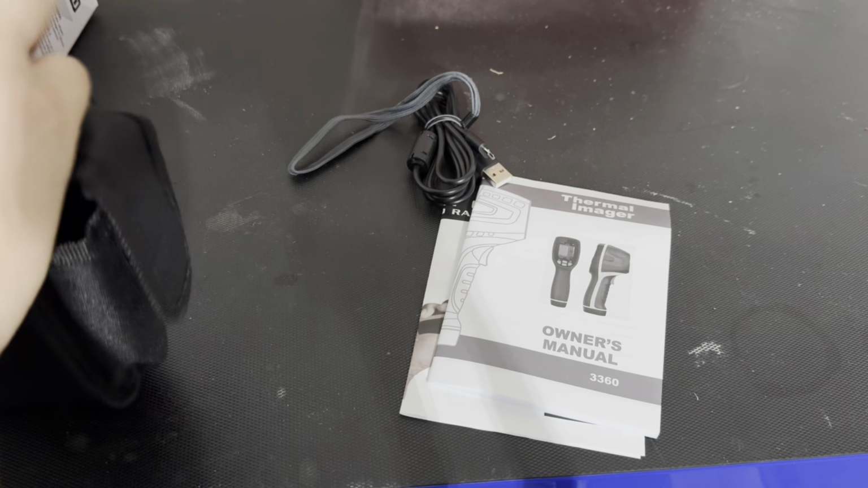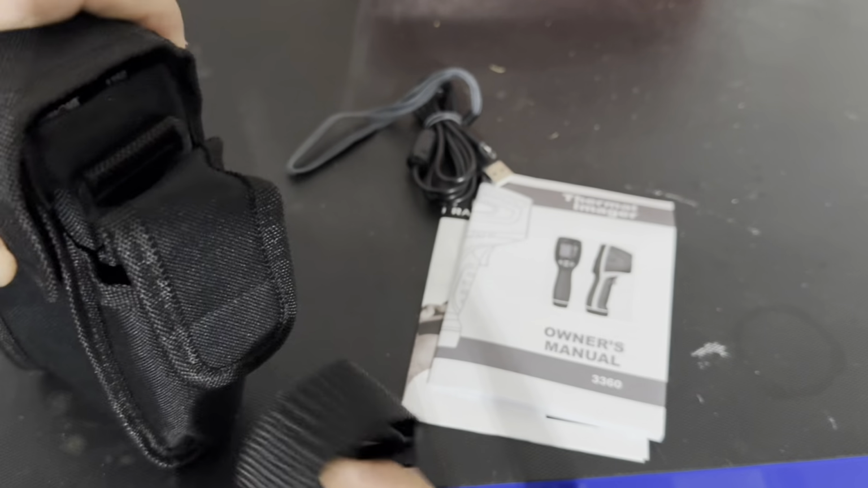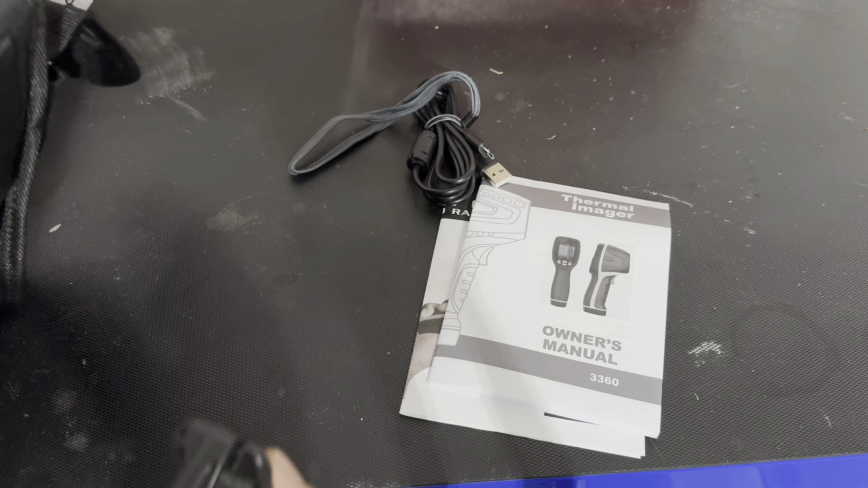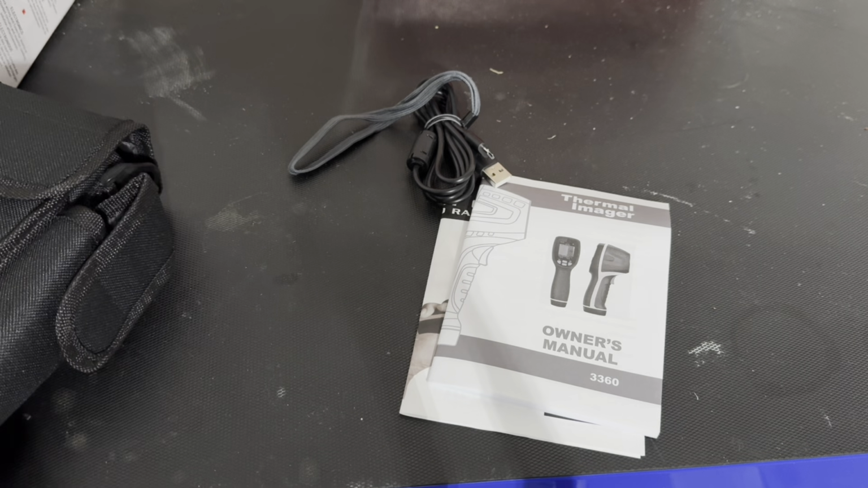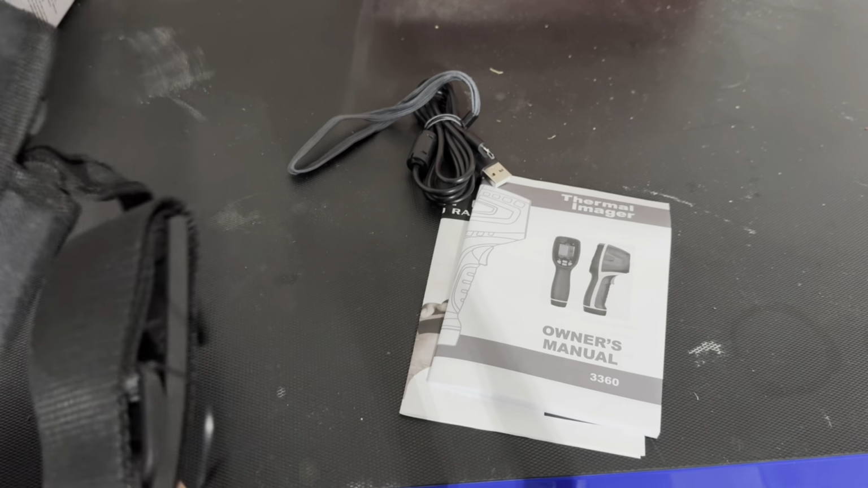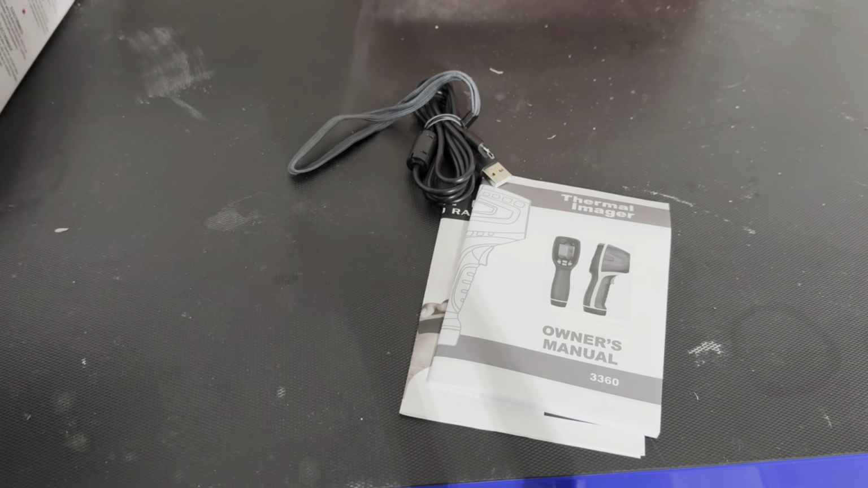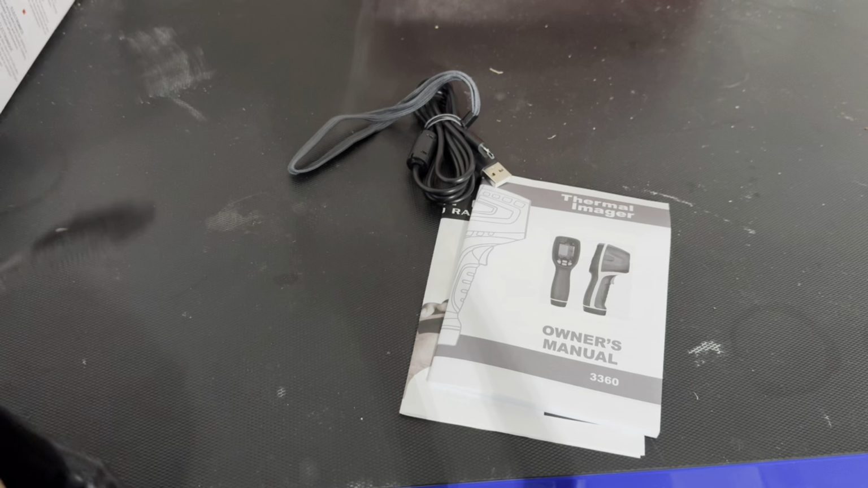And then we got this other little thing over here. We got this one. So if you want to hang it from here, and this one, you can put it across your shoulder probably and carry it that way. Or if you want to put it on your waist, then you can use this right here. Just like a belt. You put it here and then put it around your waist. Two different configurations, I guess, depending on you. But enough of that, we're gonna move on to the tool.